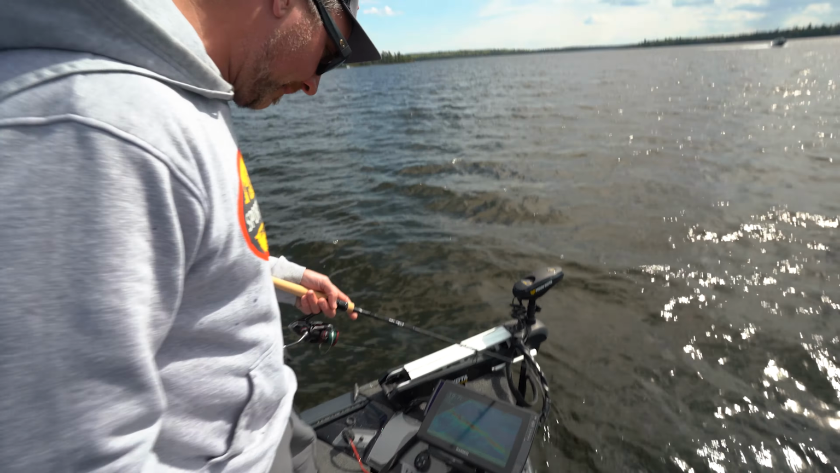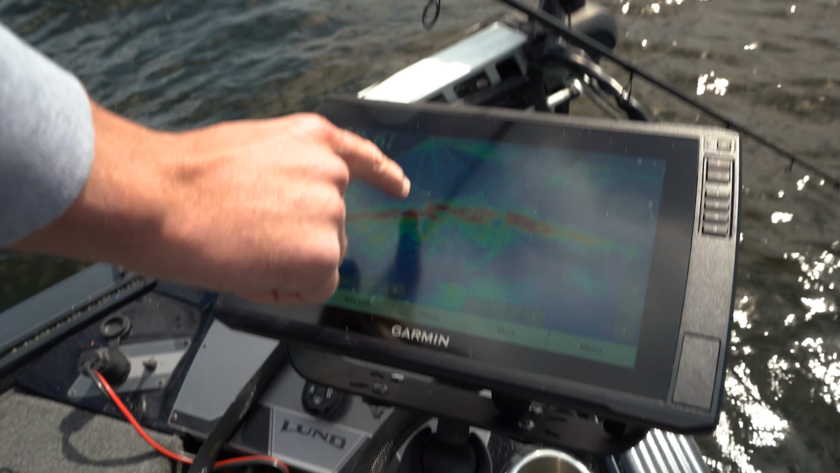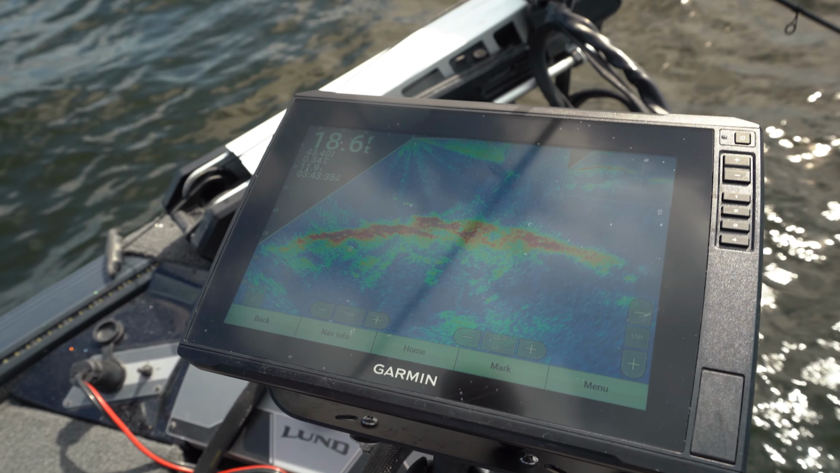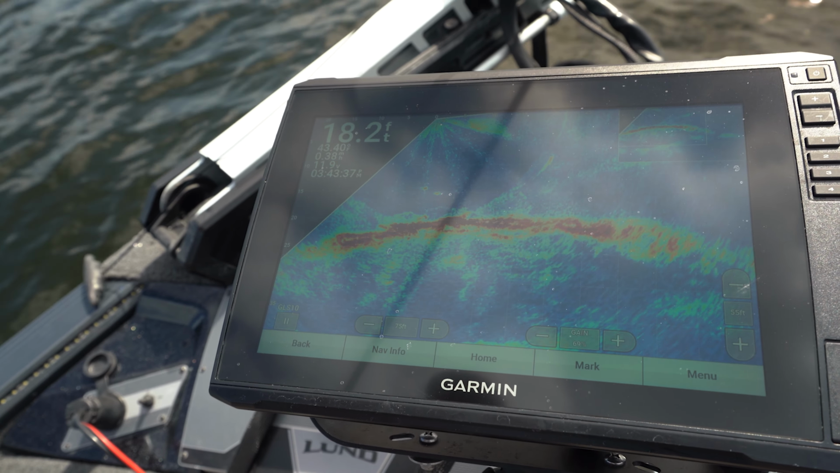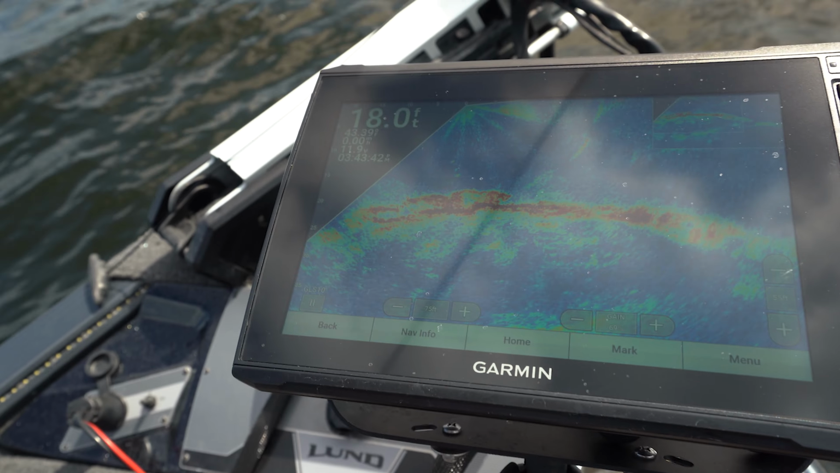Sometimes when you get them fired up, you can catch a few. Looks like that's about to happen here. You can just see them rising up. There's my Smeltinator head there. He's just creeping at it.